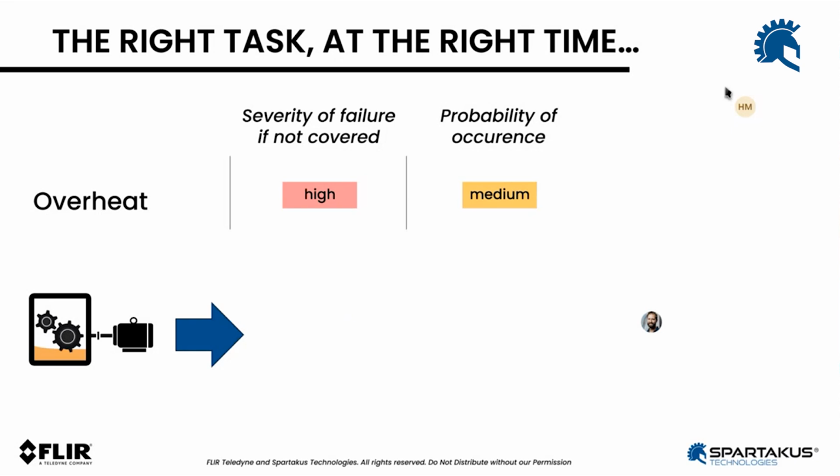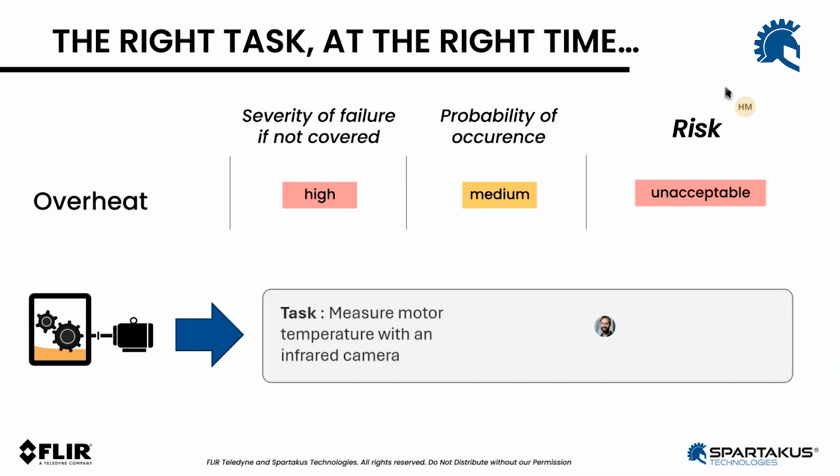Of course, there needs to be a very objective statement assigned to high and medium levels, right? I didn't include that in here. If you're interested, I can give you some examples of what is a high severity, what is a medium severity, and same thing for occurrence. Here we said it's a medium, so in the end, we end up with an unacceptable risk. So that means this is something we need to cover. And now the question is how, right?